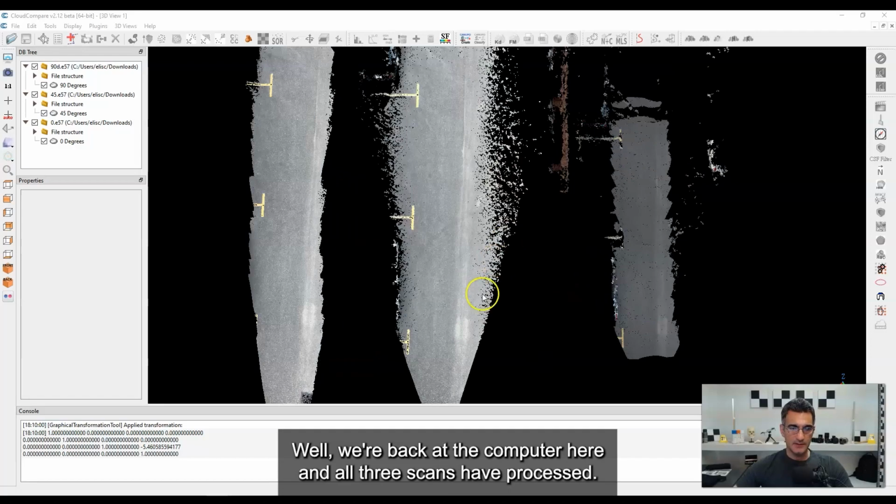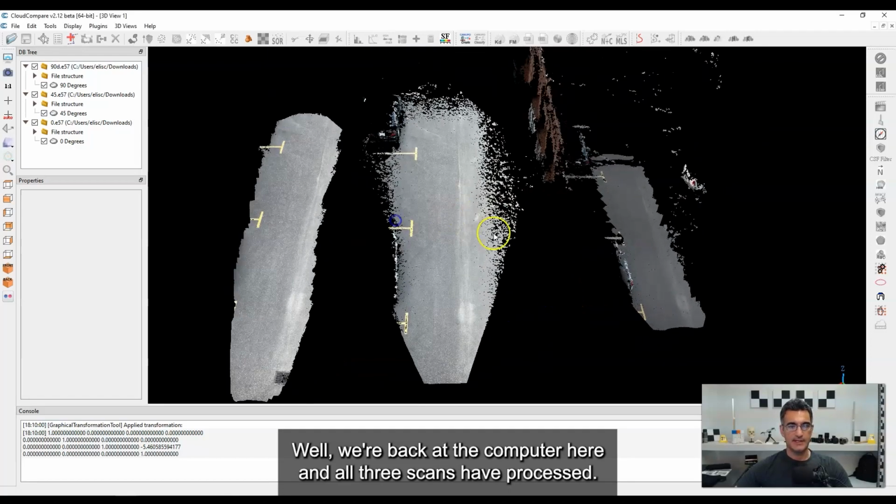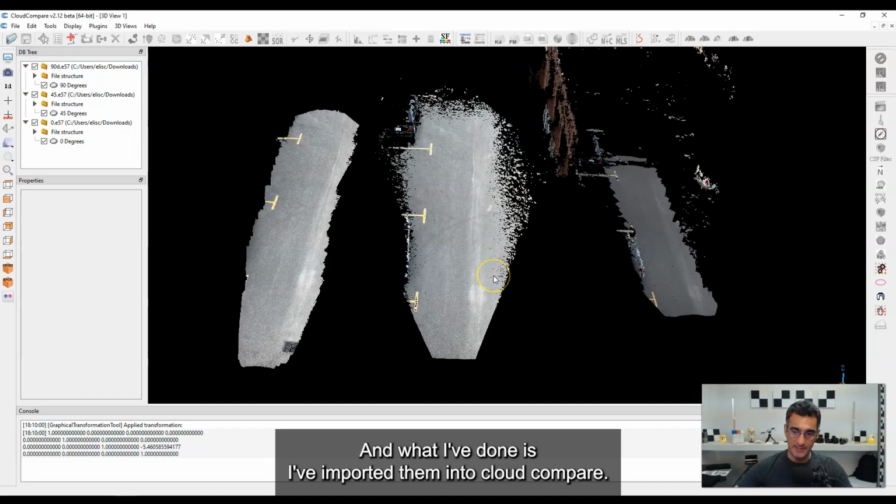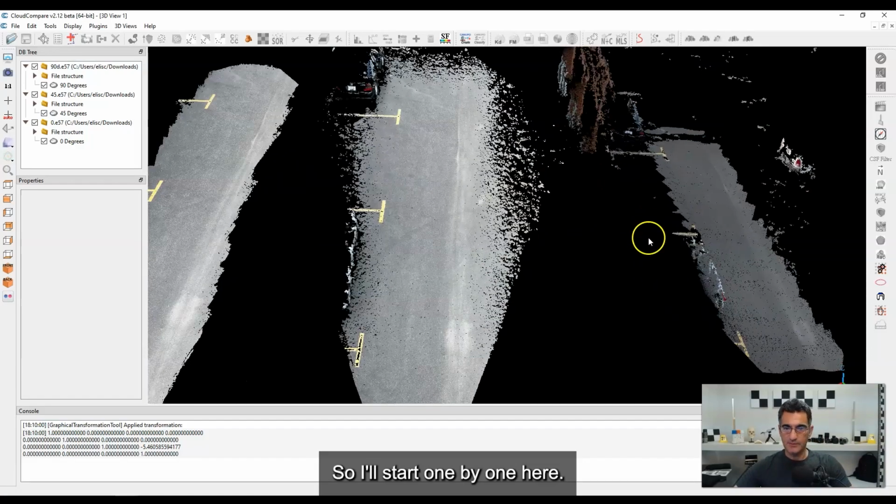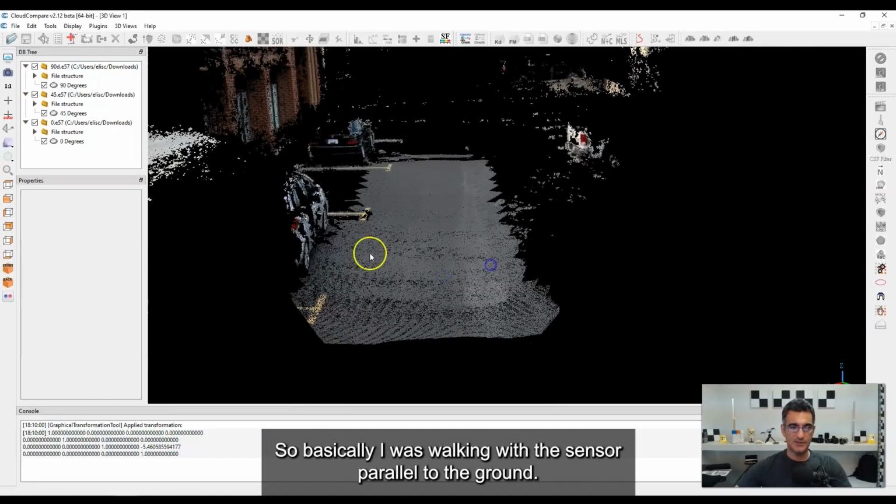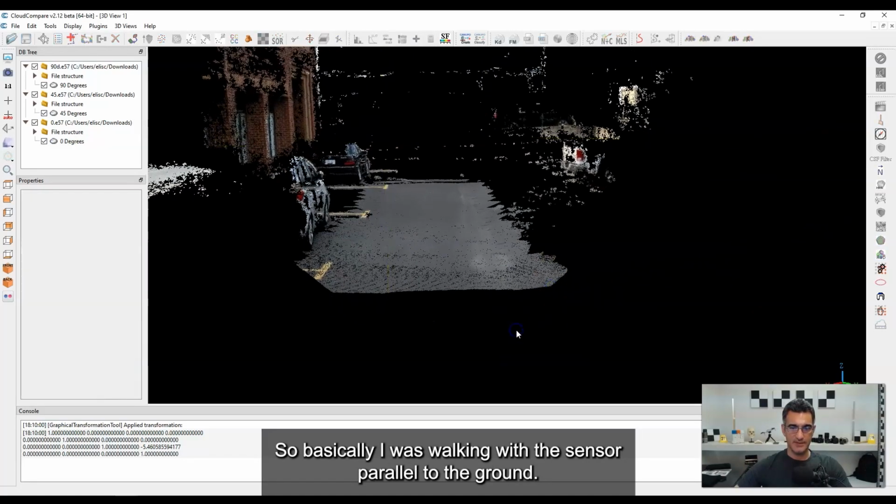Okay folks, well, we're back at the computer here, and all 3 scans have processed, and what I've done is I've imported them into Cloud Compare. So I'll start one by one here. On the right, this is the scan that I did at 0 degrees. So basically I was walking with the sensor parallel to the ground.